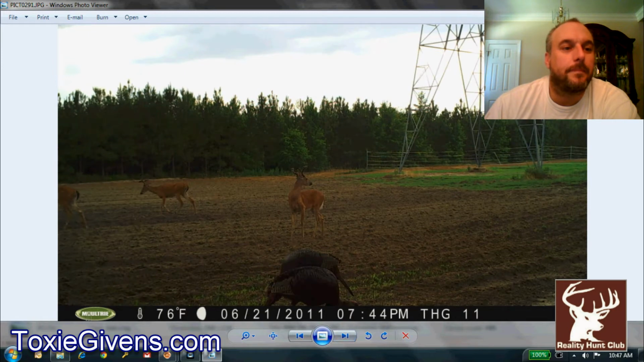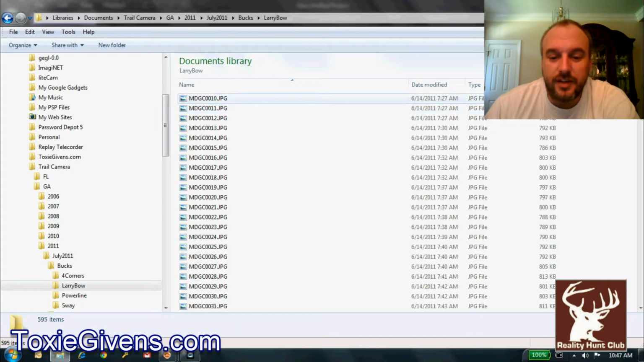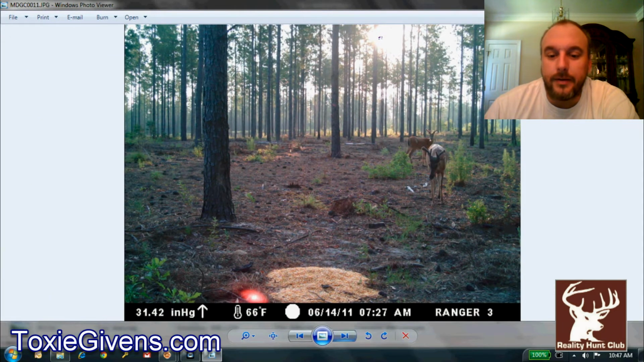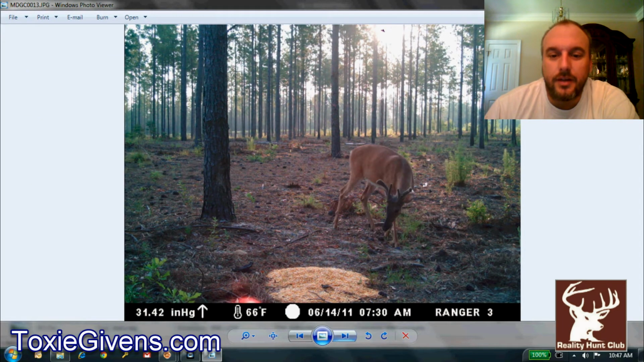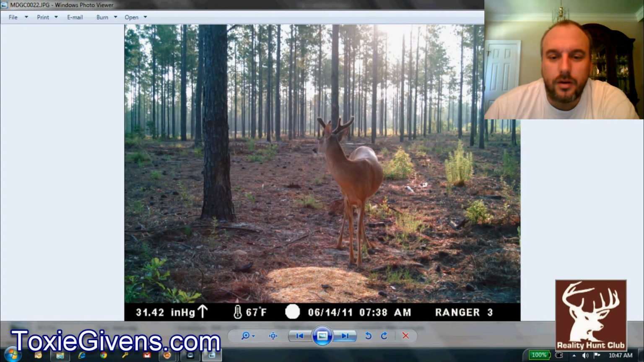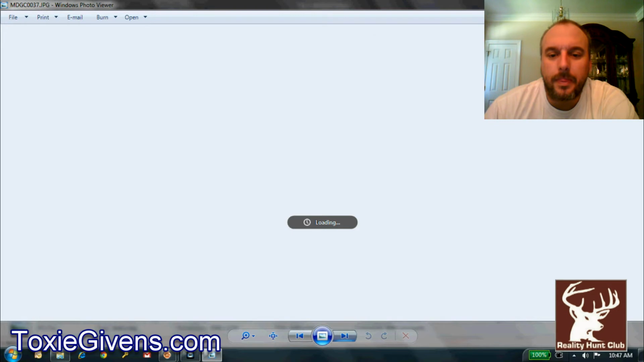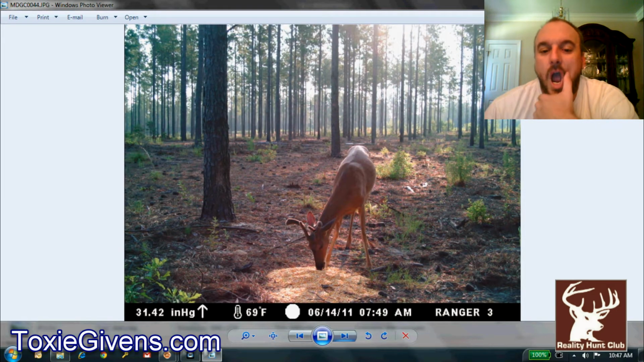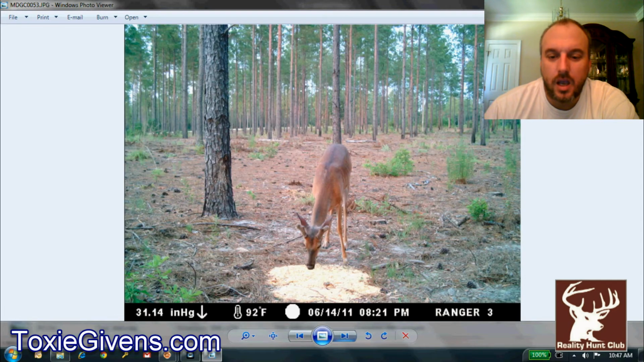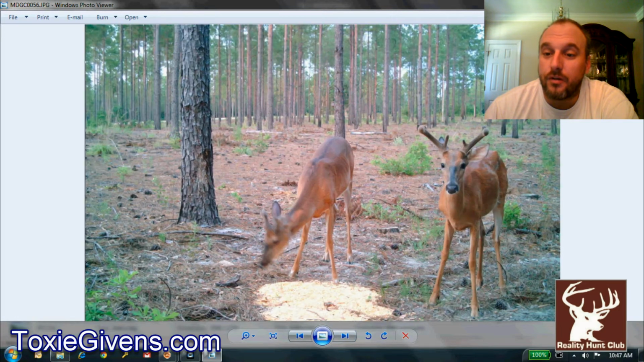Let's see what else we got. Okay, here are these same bucks. The power line's in the background. So it's the same bucks that are out there eating, coming over here and eating here. You can just get a little bit better pictures of them. About 6 or 7 of them. Yeah, I think that one is a 3.5. He is looking pretty strong. That's June 14th.